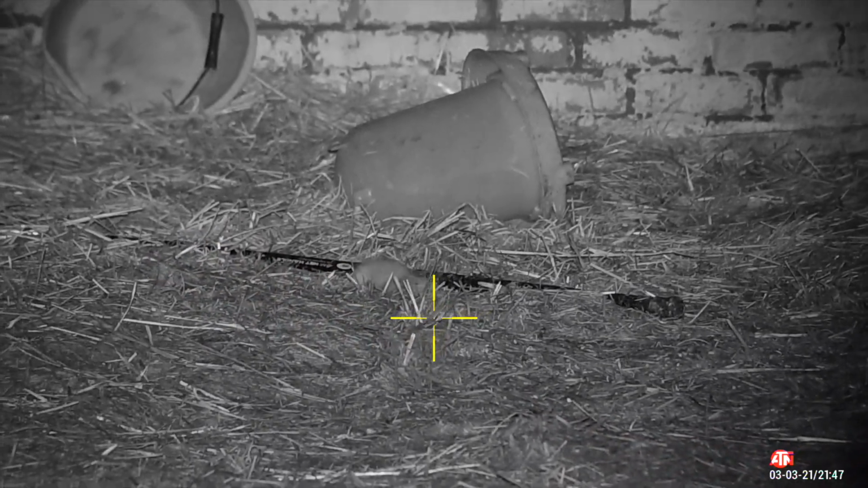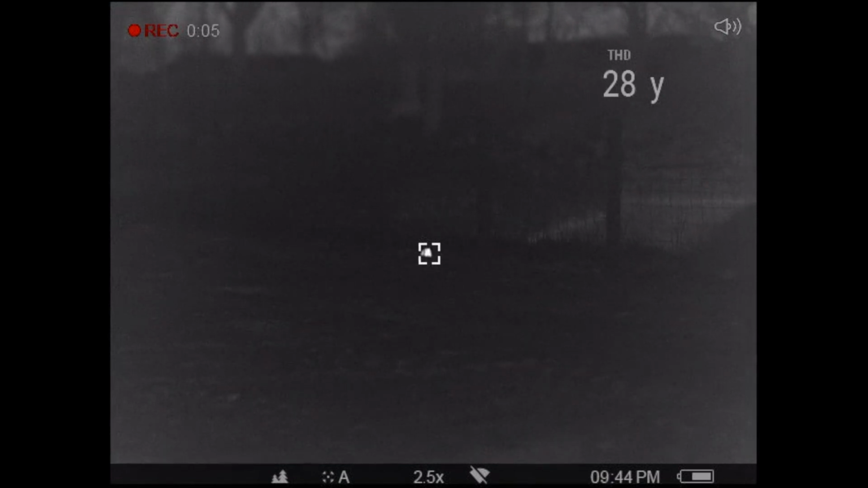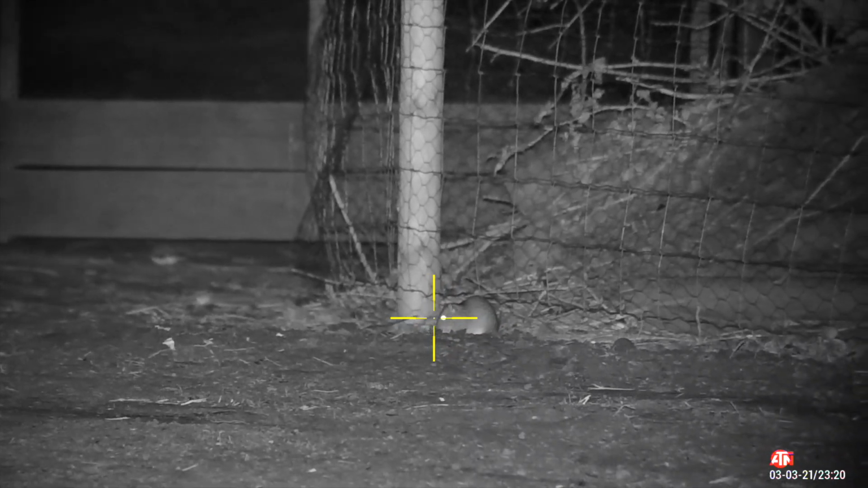Yep, I'll be the first to admit that wasn't the cleanest of kills. What I've done is I double lunged that rat. It did expire just behind the pen there, moments later. This rat here is at 28 yards. I'm sighted in at 20, so I need to make sure I account here for a little holdover by putting the crosshair at the top of the head.